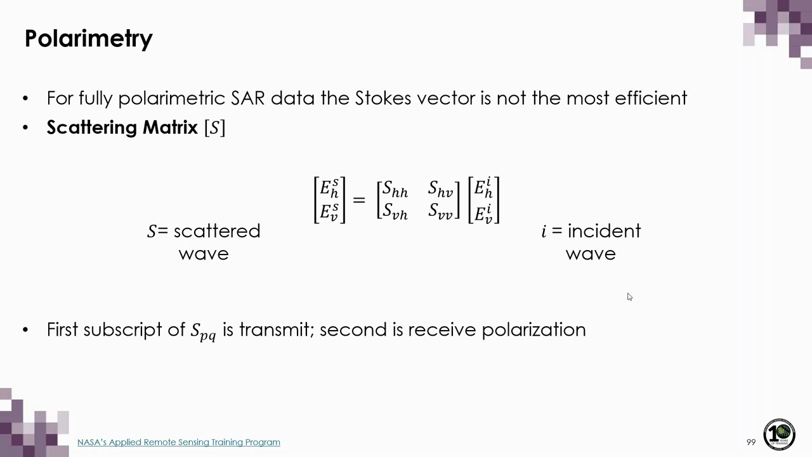Instead, what we can use is something called the scattering matrix. Here, each of the SPQ elements represent each of the 4 transmit-receive combinations of a fully polarimetric radar. The first letter indicates the transmit polarization, and the second the receive. So typically, these are used to represent the linear horizontal and linear vertical combinations. It's interesting to note that P and Q can actually be any pair of polarizations as long as they are orthogonal.